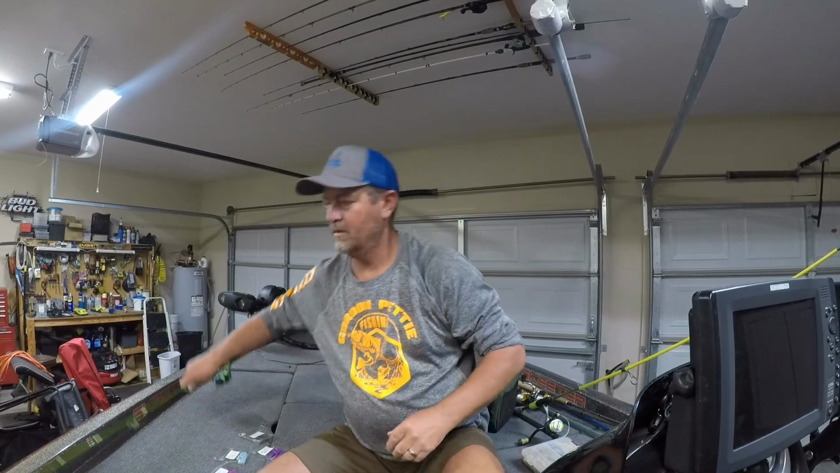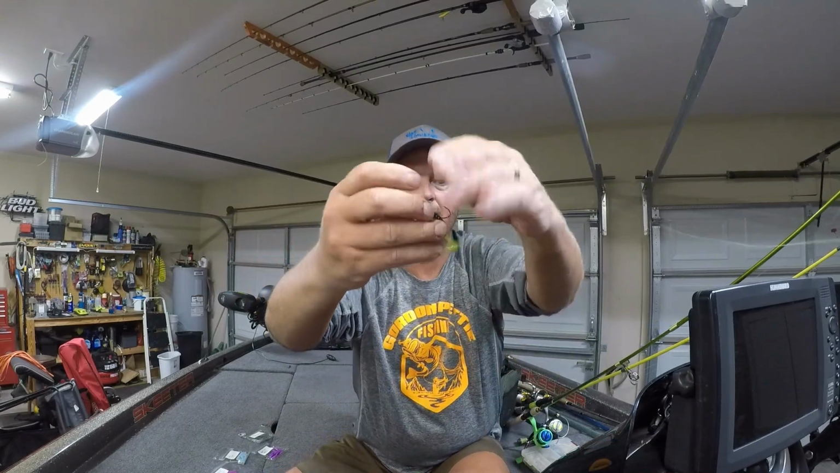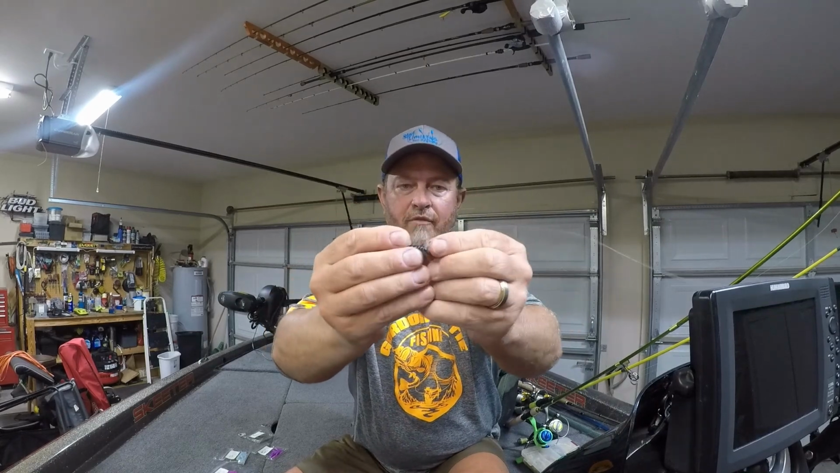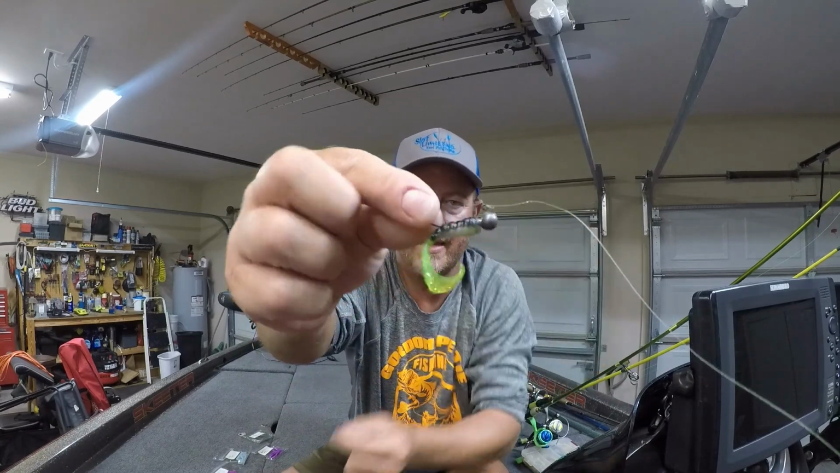Later on, as you'll see, the wind gets up on us, so we have to go to an 1/8 ounce bait, or I should say jig. A lot of these fish that we found, they were in 13 to 18 foot of water, and most of them were hitting the bait when it was very close to the bottom. So we went to an 1/8 ounce.